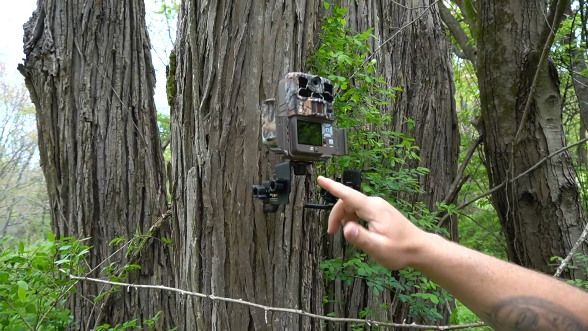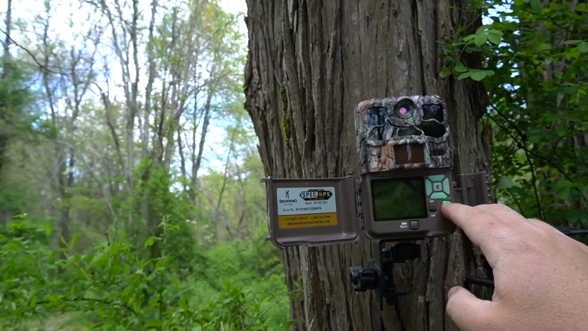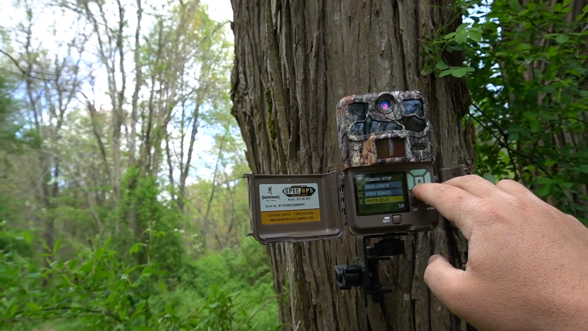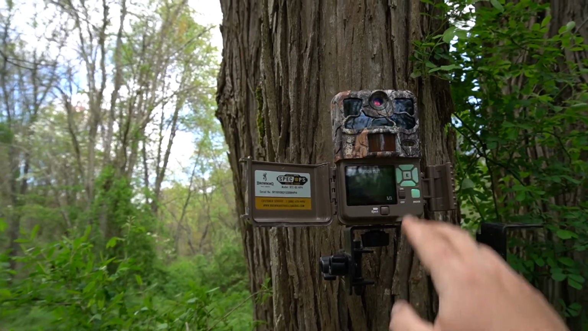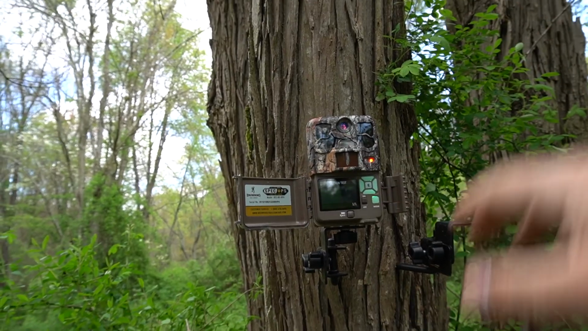I want to do this aim test with you guys real quick so you can see it. Hit mode, camera set up, here we go, motion test, and go ahead and turn that on, and you'll see as that detects motion, it lights up red.